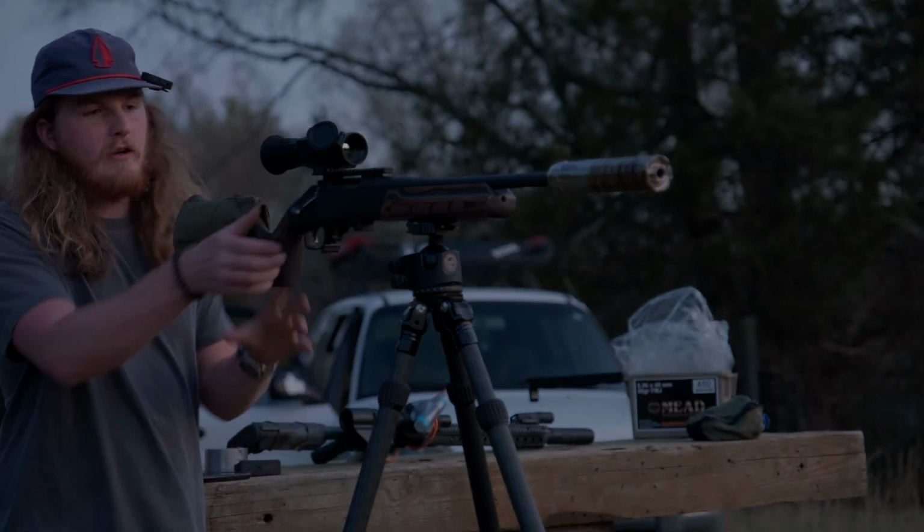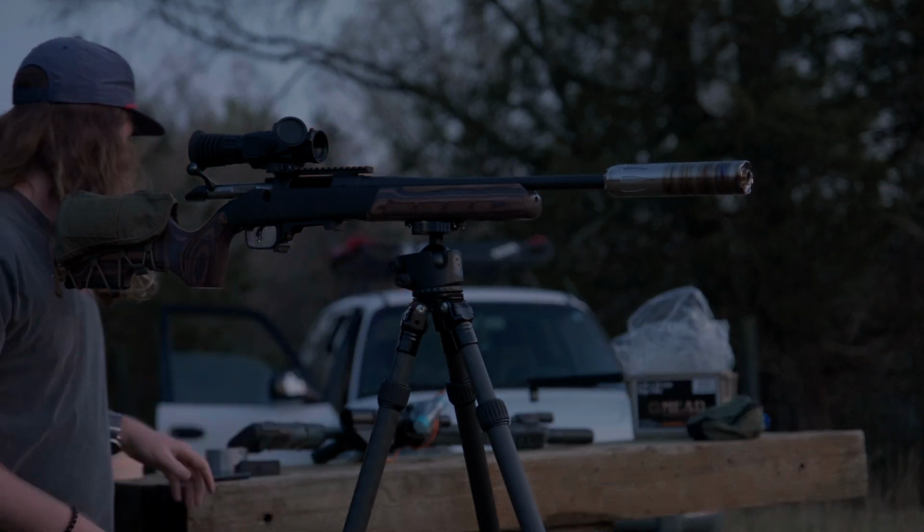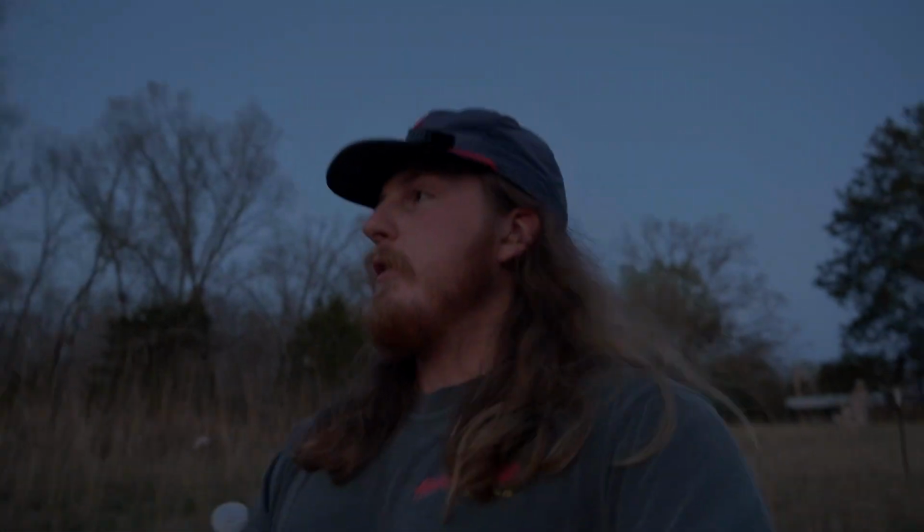Alright, so let's set that there. Let's open the bolt, turn to the side, because we do need to walk down range. Okay, so what I'm doing is I've got some water bottles full of boiling water. I'm going to set these up, and we're going to shoot them. This might be an option if you do have thermal. We're going to test out and see how good it works. The temperature of these water bottles is much hotter than the air or the ground. So we're going to set these up. And again, if you've got thermal, this might be a good option, something for you to try.